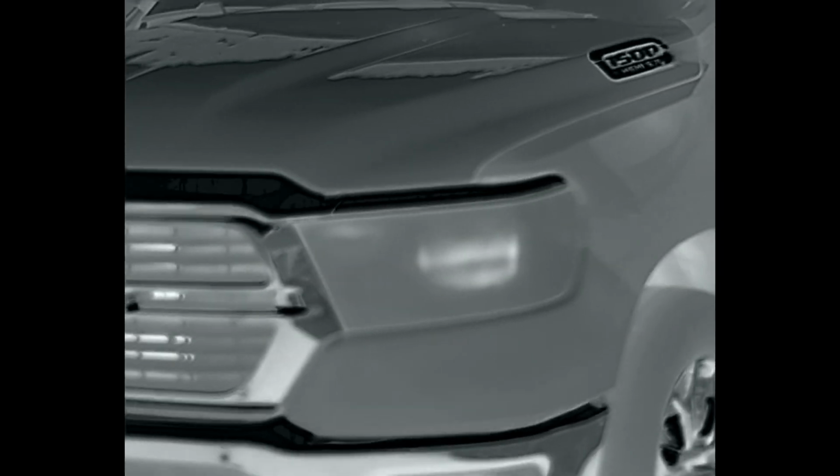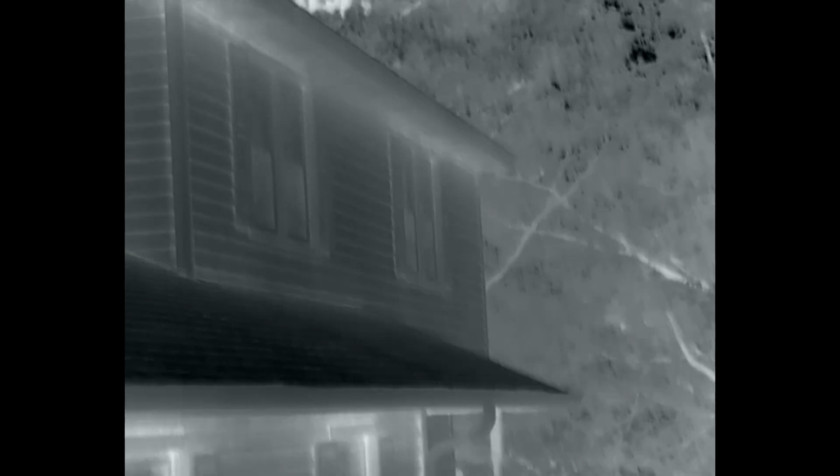And the same thing with the lights on the front of my car. The bottom sets, they give off a good amount of heat, so that's why you can see them. The top, it's kind of a dull illumination, so you can't really see them. Just stuff like that.